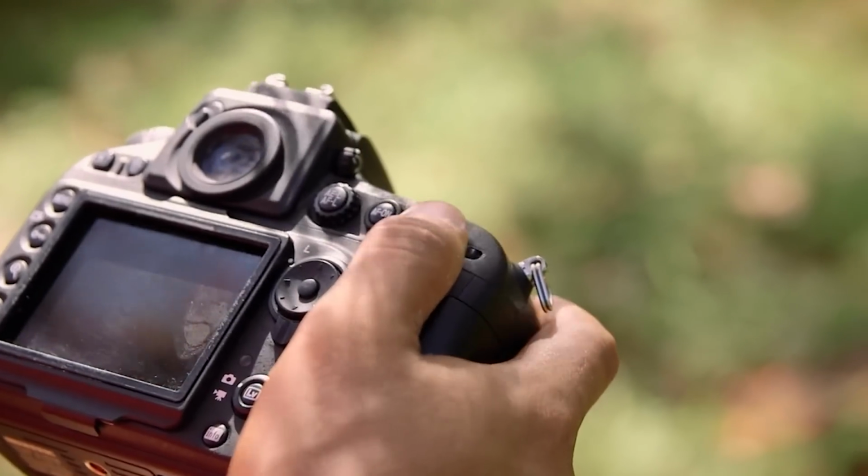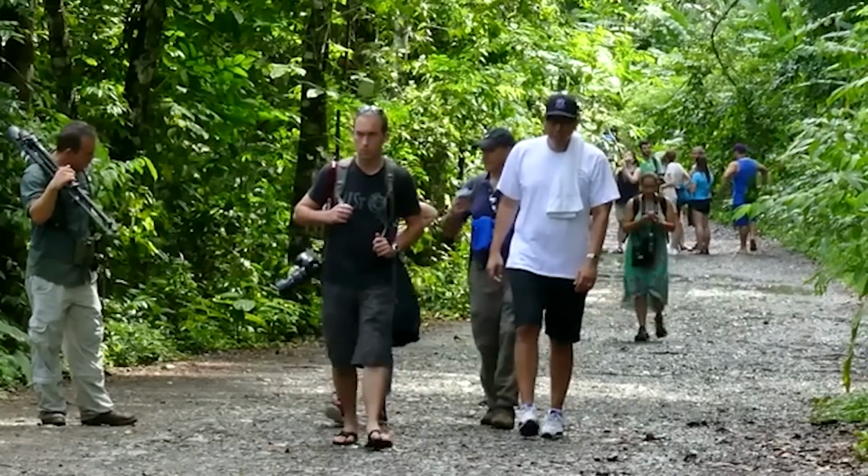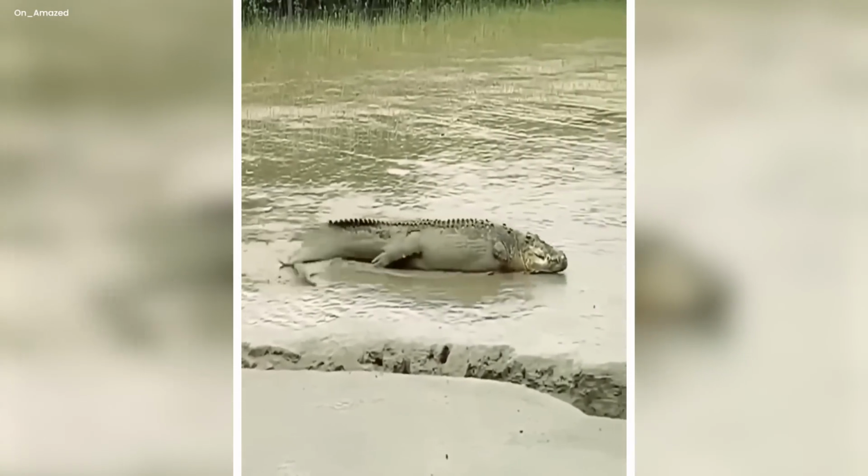The camera recorded a rare and mysterious scene. The air was filled with questions. In this video, a group of tourists were stunned. It was never seen before. This cryptic being was very peculiar, crawling on the ground. It had a long, scaly body and a powerful tail.